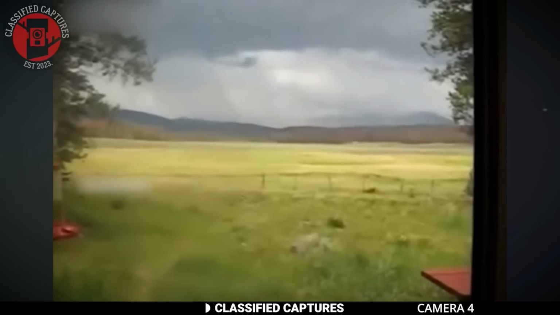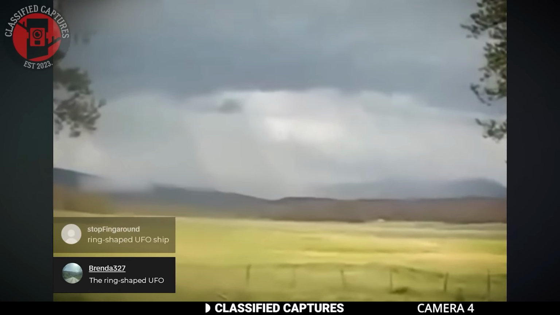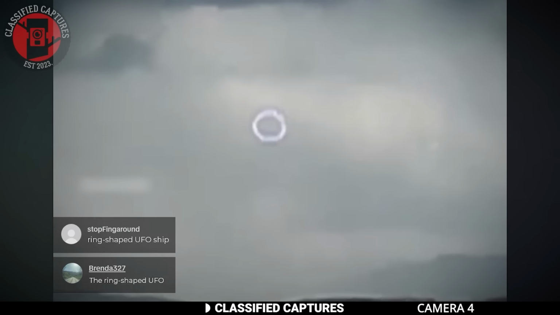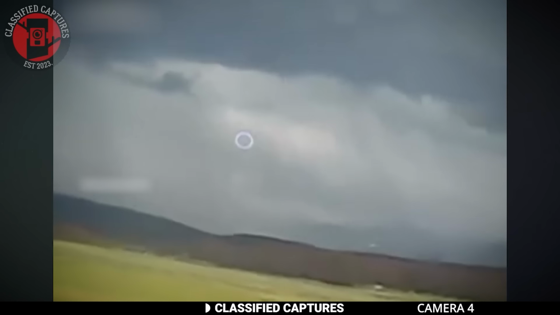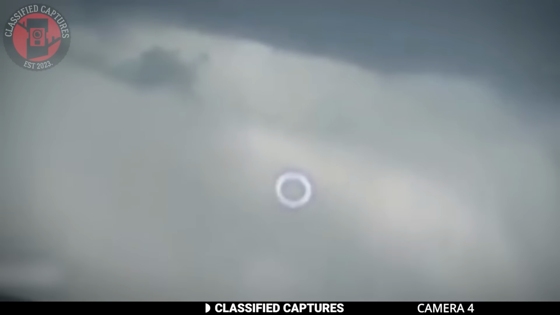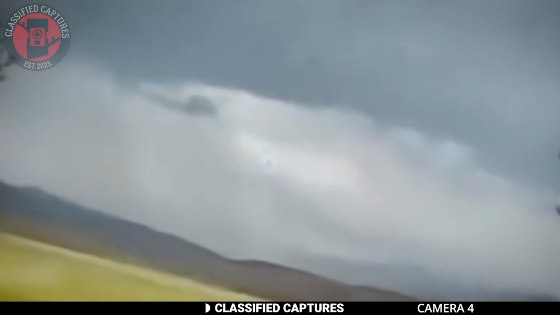People who've seen the footage have called it a ring-shaped UFO, and honestly, that's exactly what it looked like. Not a balloon or a drone, just a hovering ring appearing out of nowhere and disappearing like it was never there. So what did that little boy capture on camera? Was it a rare, natural phenomenon or something not of this world? You tell me.